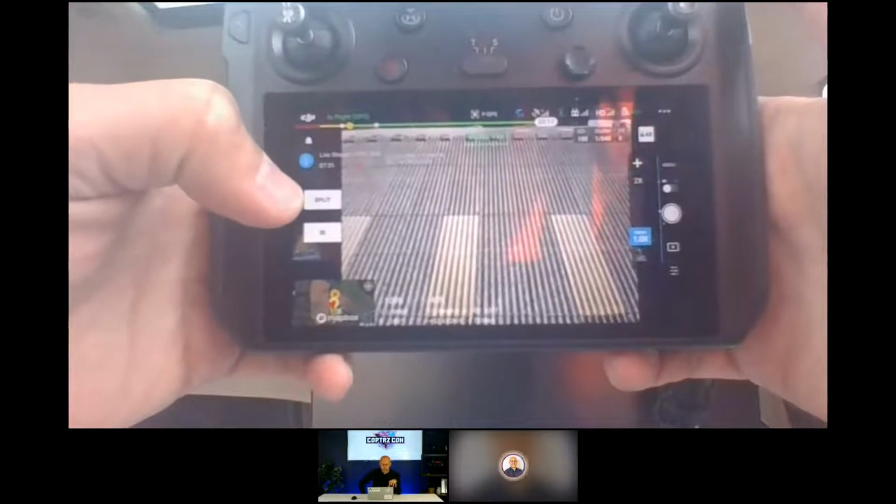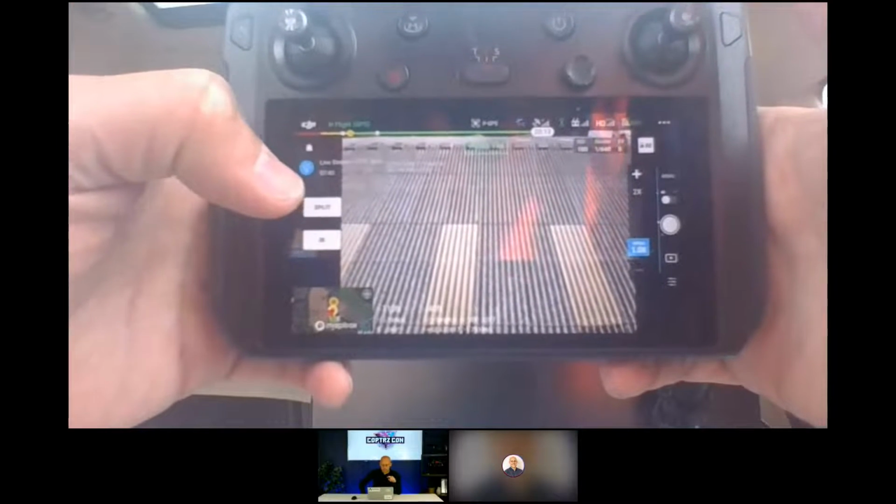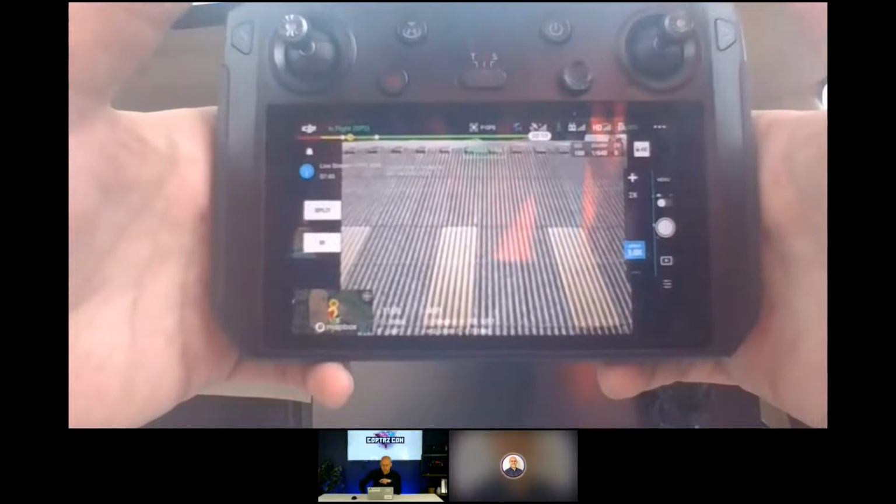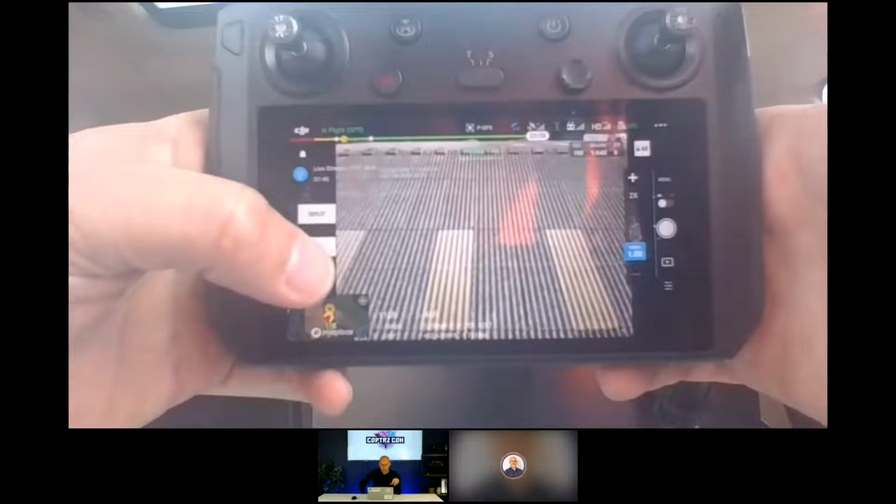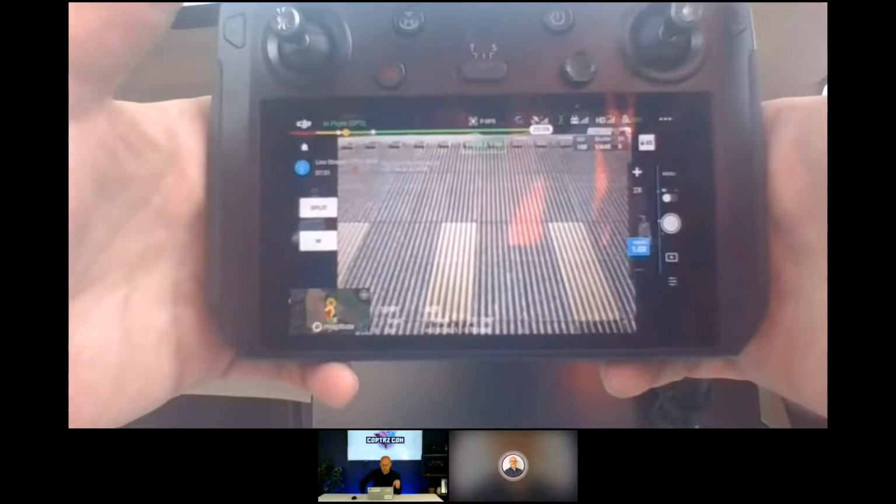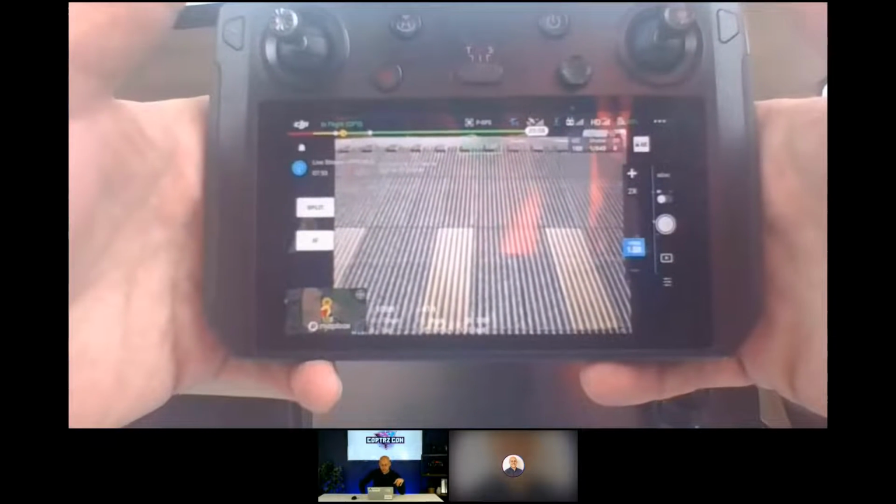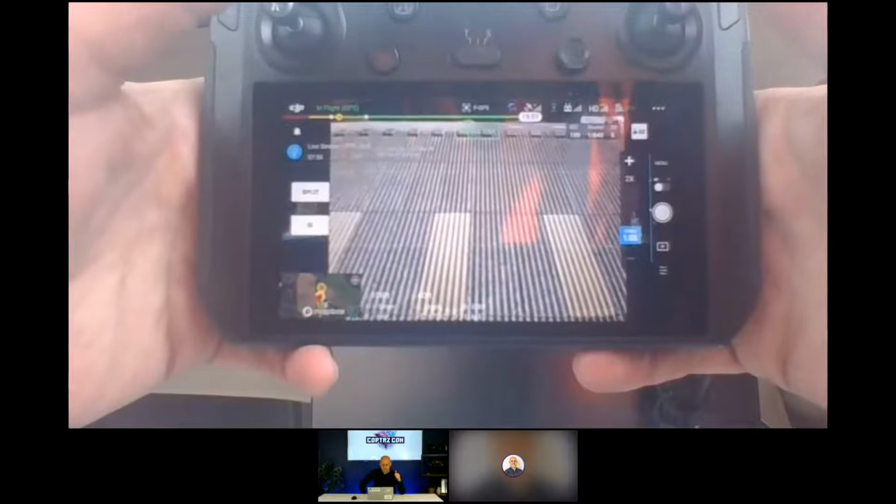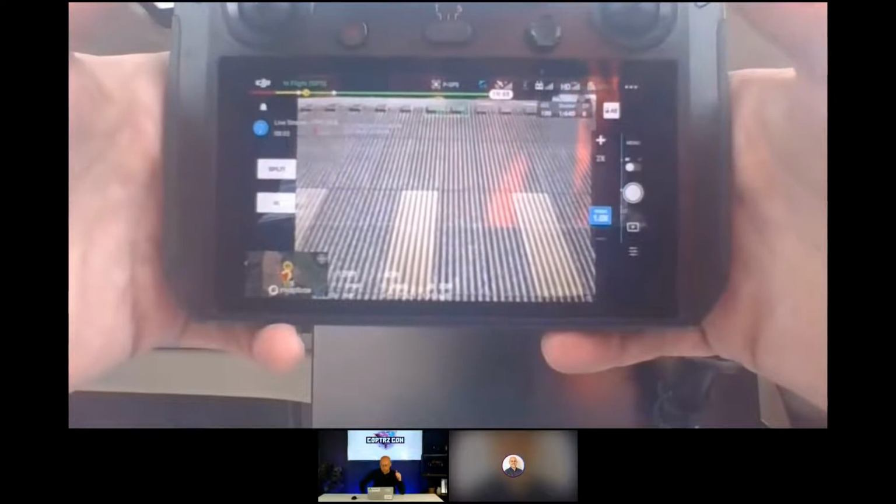So just before you move on, Mark, we've got flight telemetry at the top, that's battery life. We've got the capture functions on the right. And then you've got the actual mapping system on the bottom left, and that is obviously GPS location, where you are. When you set up your pre-flights, that's where you'll see. That's right. Yeah. When you mark the return to home, it will show you in there where your home position is.